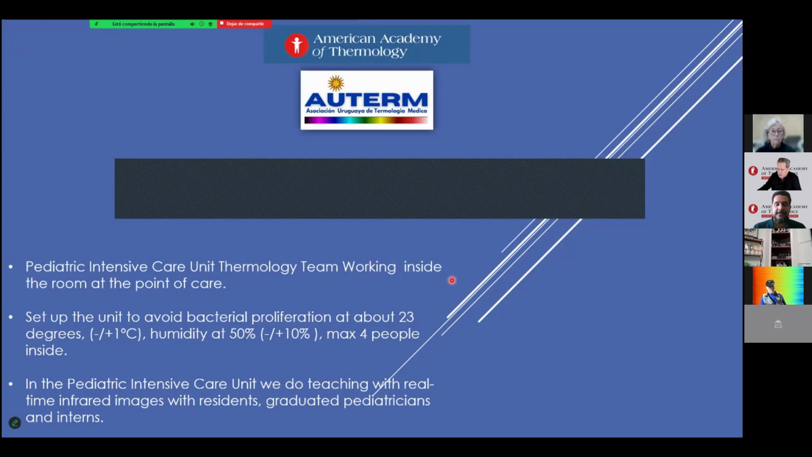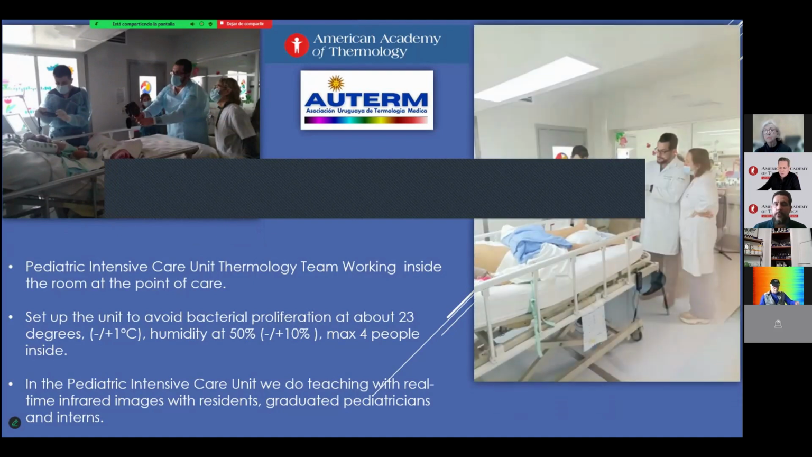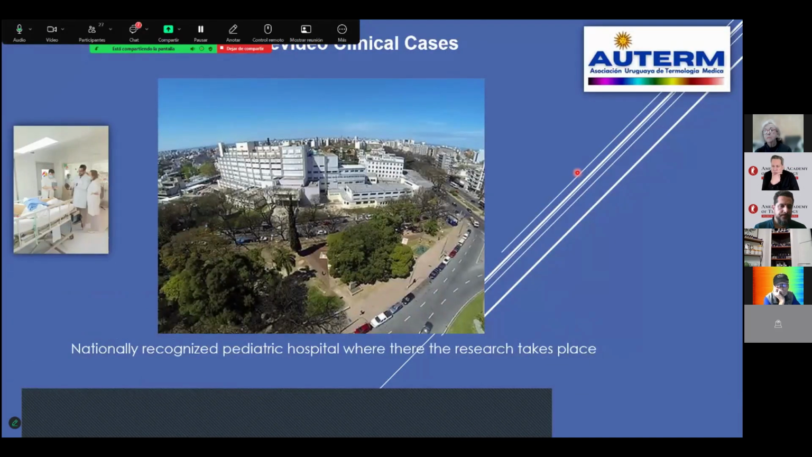It's the first time for the minds of the next generation of medical staff, with integrated medical thermology inside here. Look at that. This is one professor, and we researchers inside the room. Here we see pictures from the residents and interns, and the other side outside the unit.